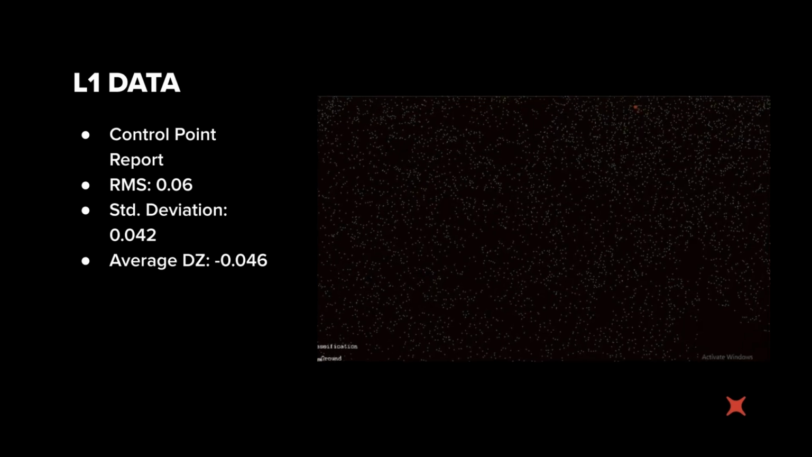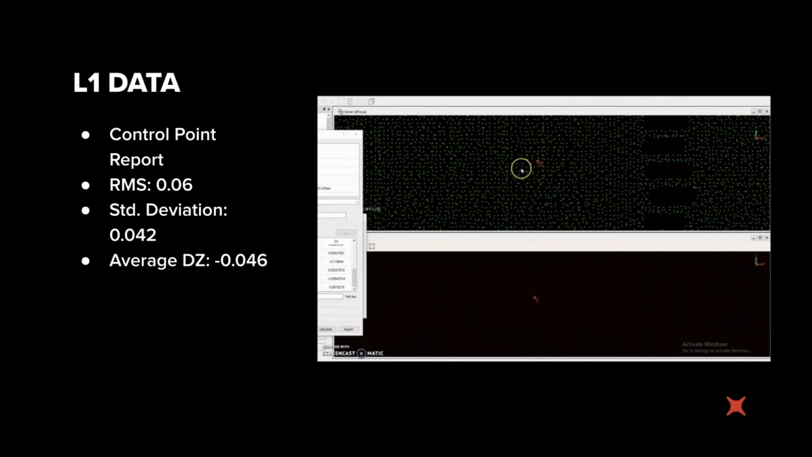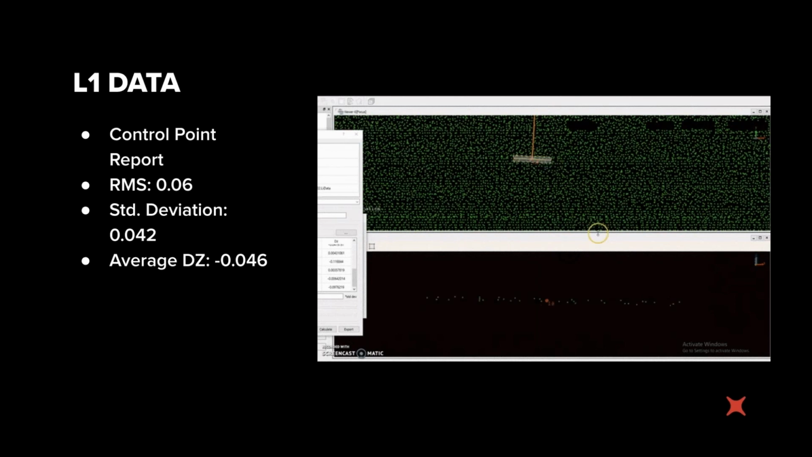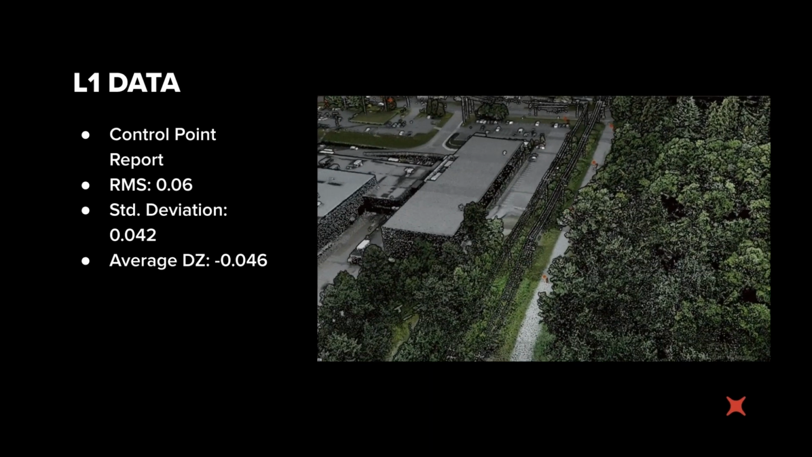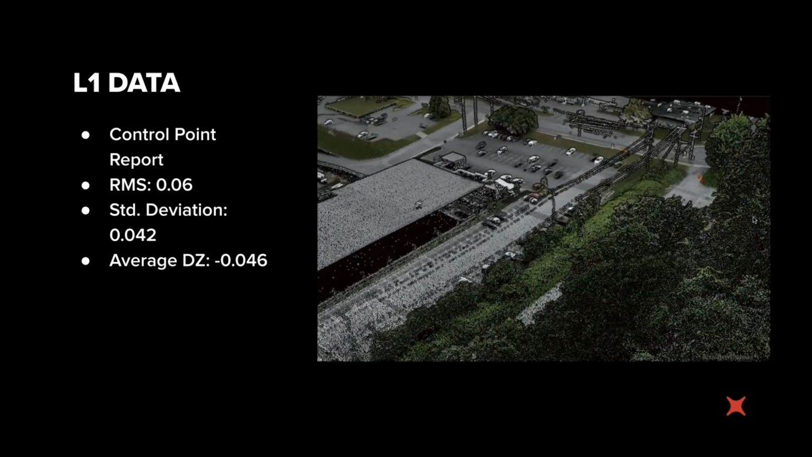And as you can see here, we've got a root mean square error of 6 centimeters and a standard deviation of 4 centimeters. So all in all, it's pretty well in line with DJI's claims.